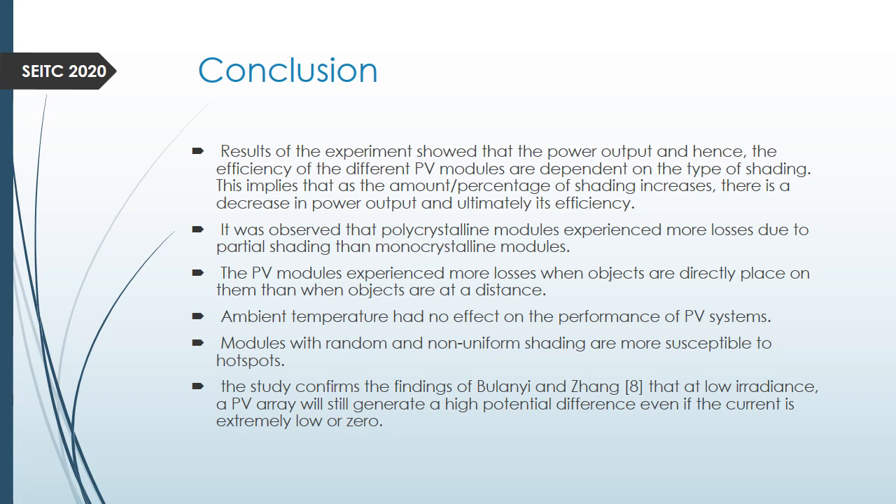The PV models experience more losses when the objects are directly placed on them than when the objects were at a distance. That's the opaque and the partial shading that we talked about. The ambient temperature had actually no effect on performance of the PV systems in this study that we just looked at. Then the models with different random and non-uniform shading are more susceptible to hotspots. So when we did the random shading in the last slide, you look at the infrared thermal images, you see there are random hotspots generated on the surface.